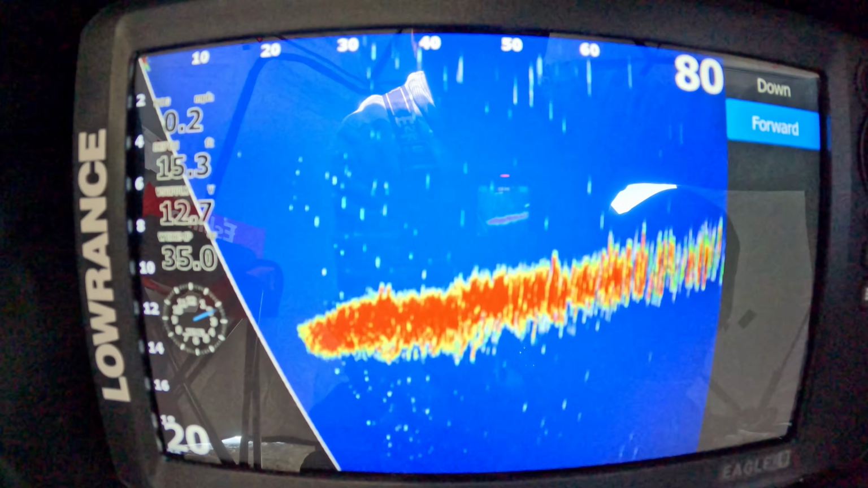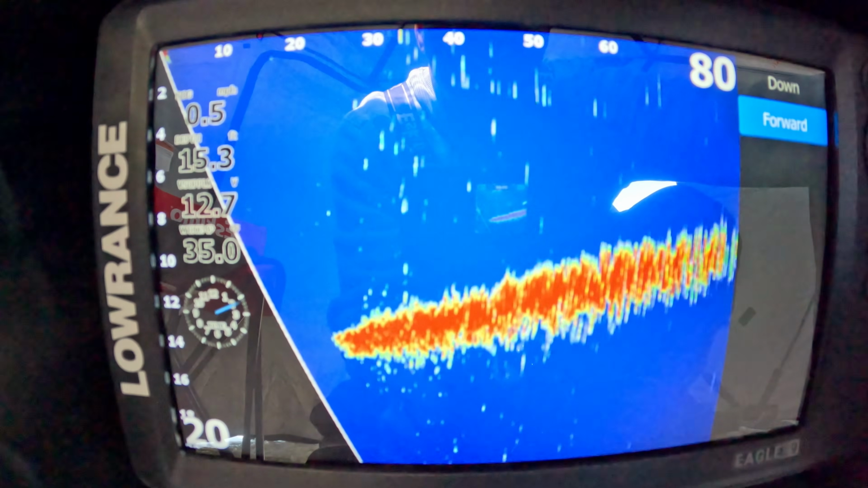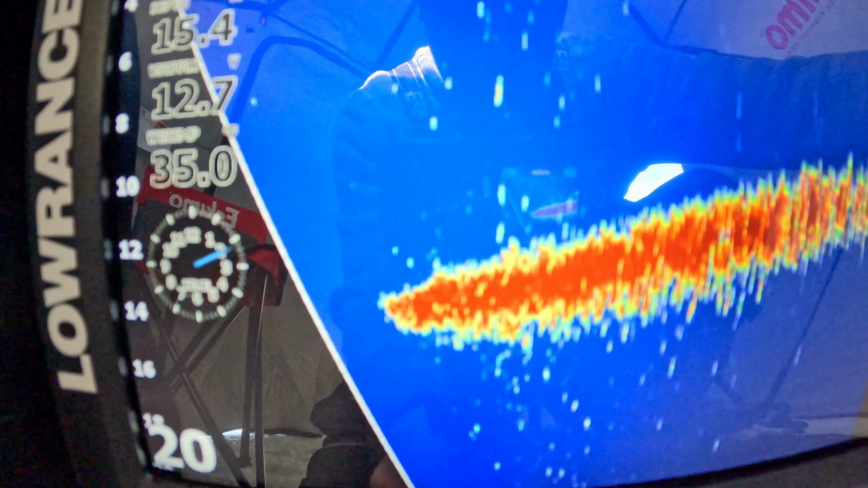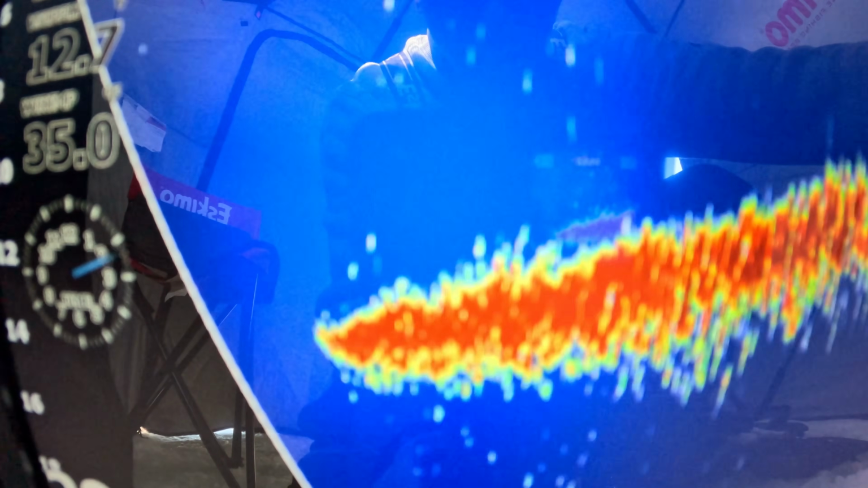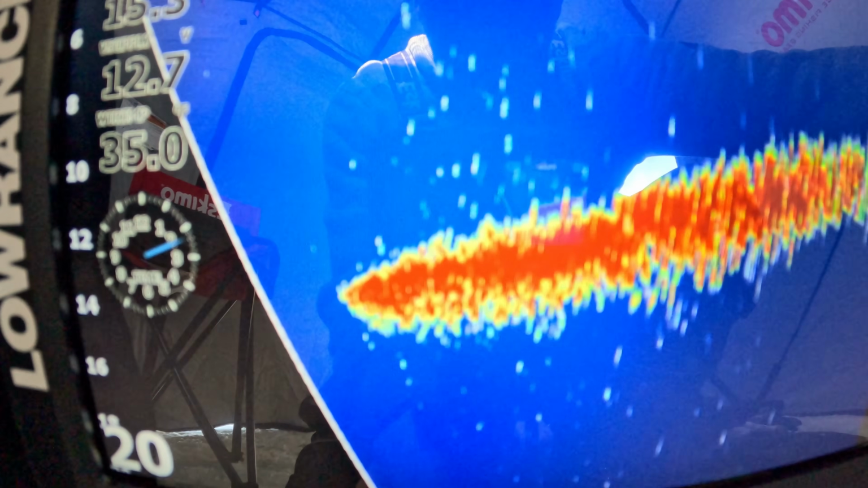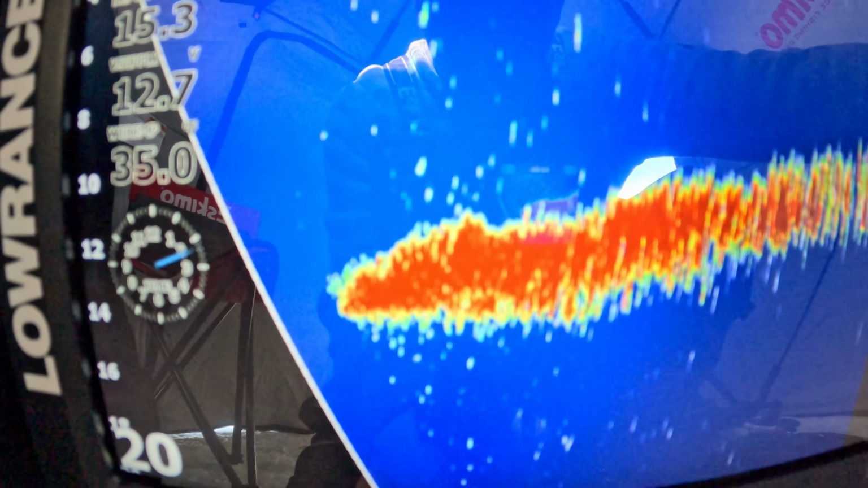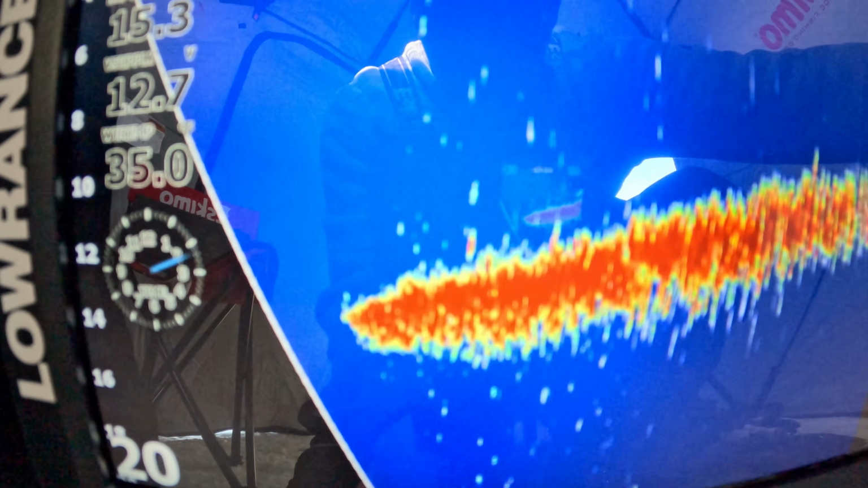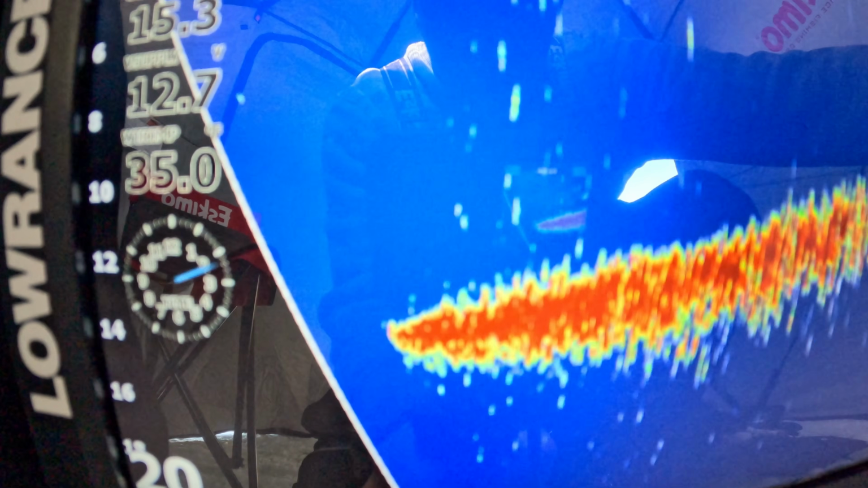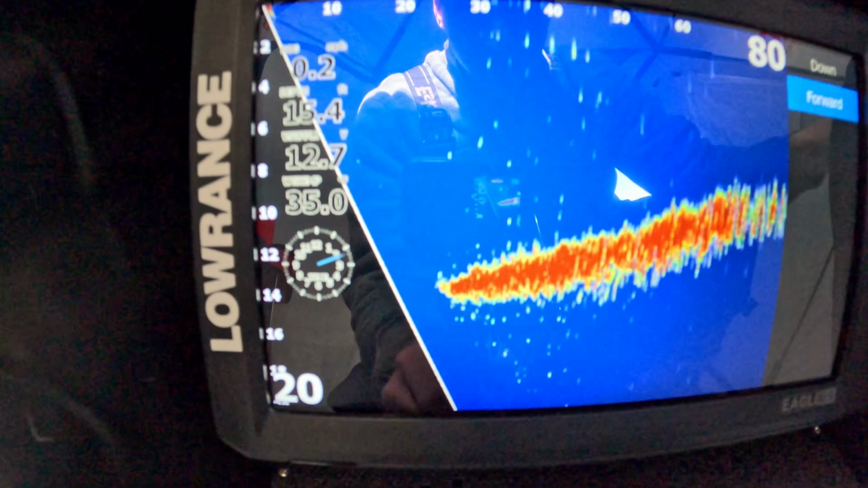But as I scroll here and turn the live scope, you can see where it just started picking up that minnow there. As I turn away, it goes away. And I turn back, and it shows up. So it's about a foot of water, probably where that's sitting. So yeah, it's pretty cool.